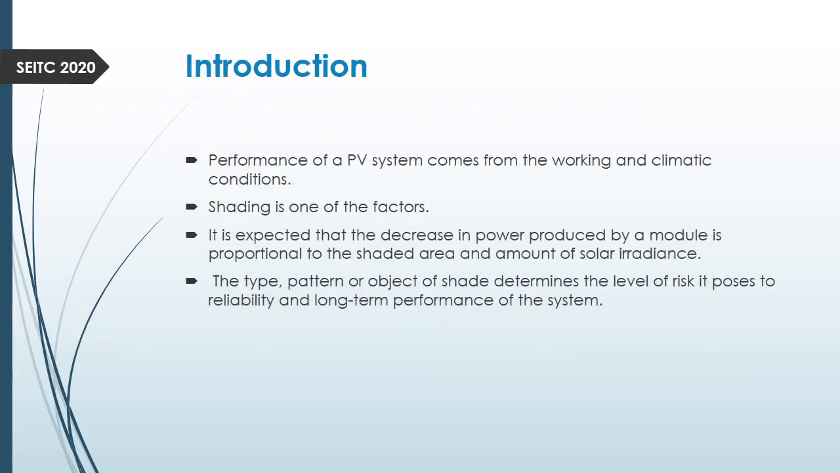Introduction. A complete solar photovoltaic system, which we are calling the PV system, consists of other components depending on the kind of load you are going to meet. So apart from the photovoltaic model, sometimes known as the solar panel, we also have other components such as the charge controller, the inverter, the batteries, and other auxiliaries, or should we say accessories, like the wire, the fuse, and other protective devices.